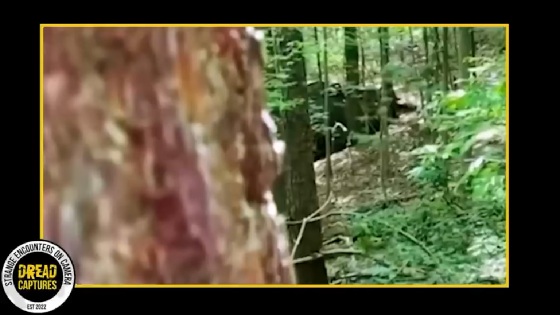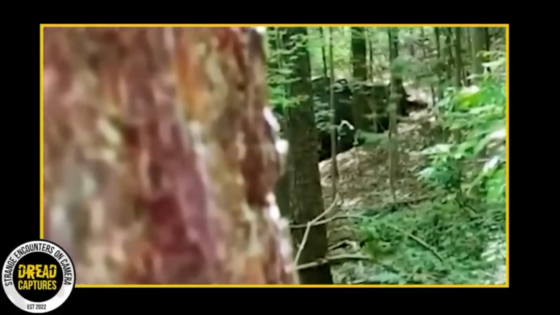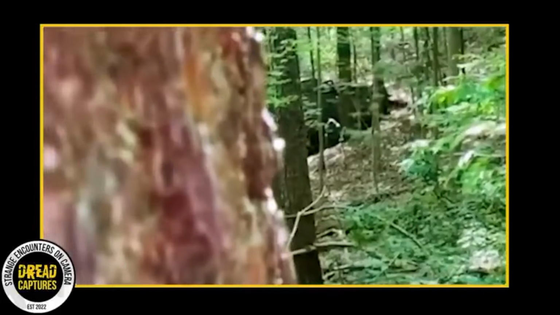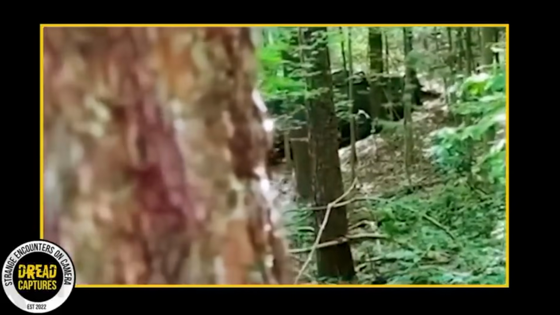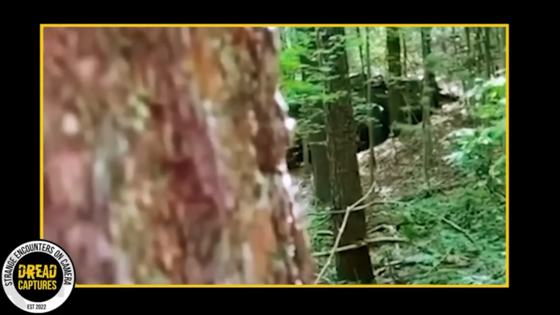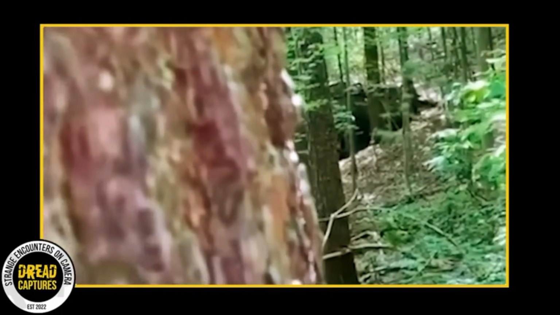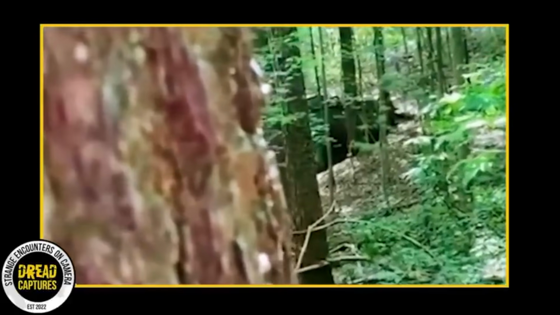When you see the footage taken in this forest, it might just challenge everything you've ever believed about our world. The intriguing video was recorded by a man on a seemingly ordinary sun-filled day as he ventured through the woods. But it wasn't just any day. He was gripped by this indescribable feeling that something beyond our understanding was close by. It's a feeling that many of us have experienced at one time or another. That eerie sensation that there's more out there than meets the eye.